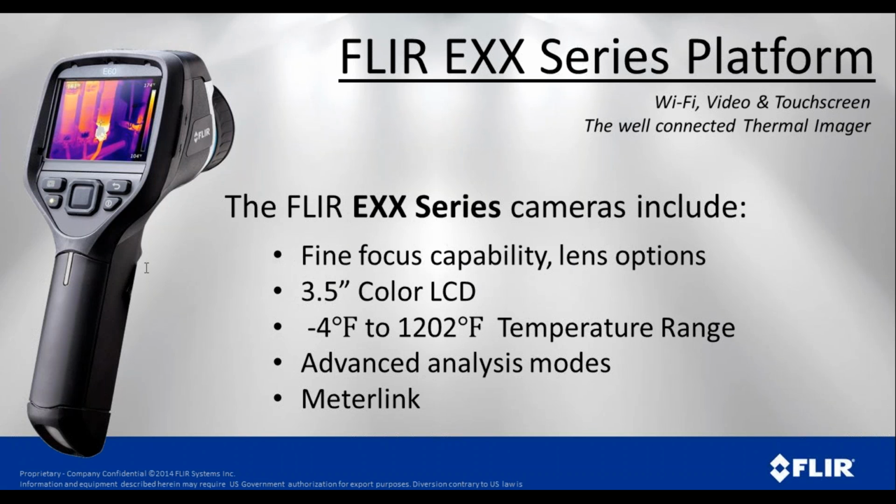The display is a little bit larger. It is a touchscreen display, and our temperature range is higher, so we go up to 1200 degrees with this series of cameras. And then within the camera, we have some advanced analysis modes, things like areas, spots, and things like temperature colorization based on temperature.